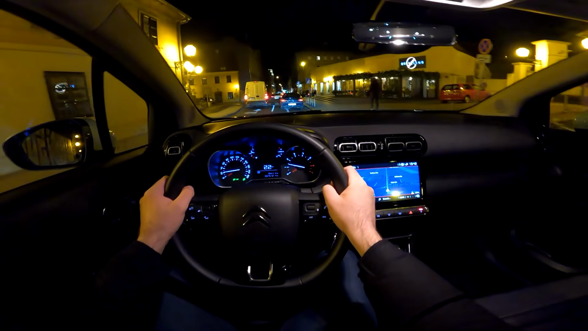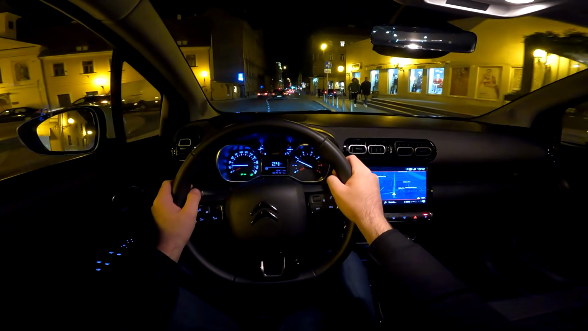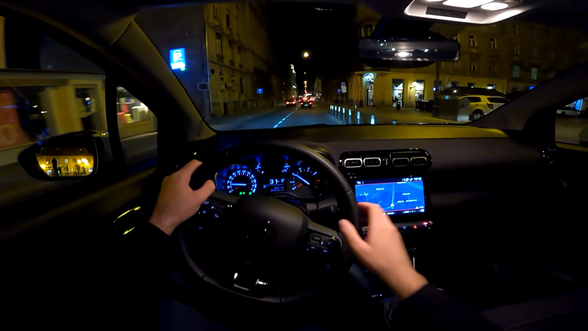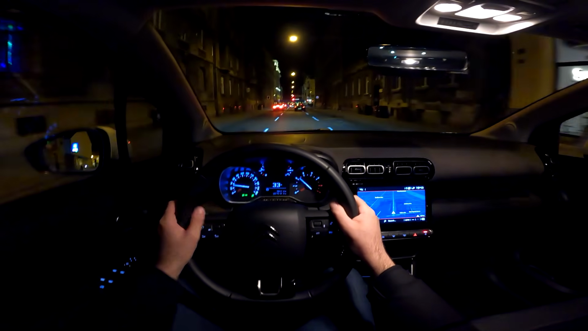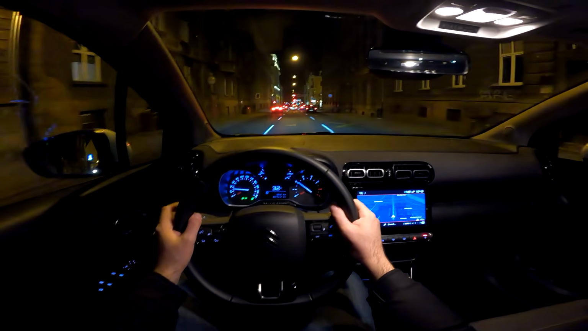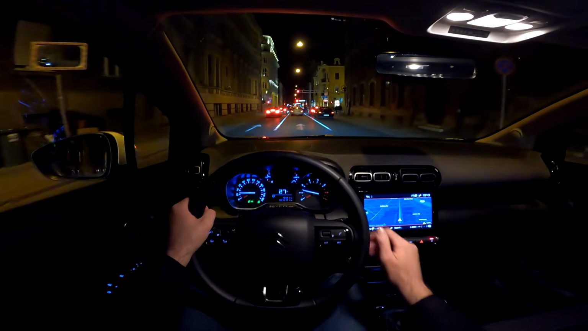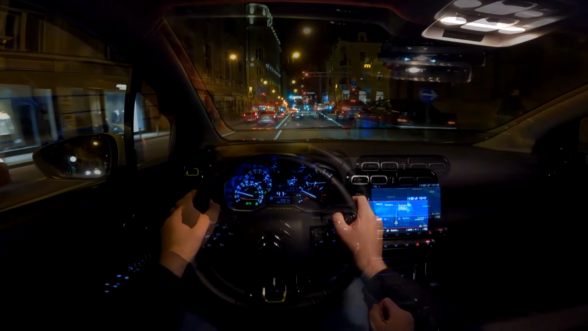Citroen has always been known for the comfort, and that is the case here as well. So it is really a relaxed drive in this one, especially with those advanced comfort seats with extra foam. Really impressive, and I would definitely recommend you to go for those, especially if you plan to go on longer road trips with it.